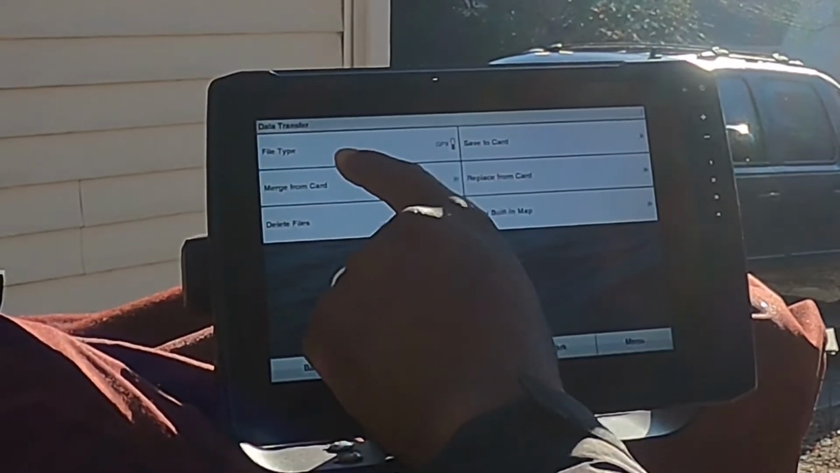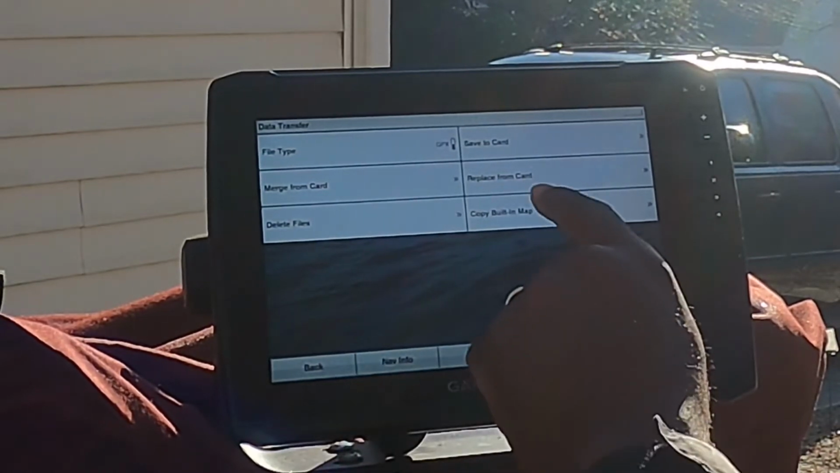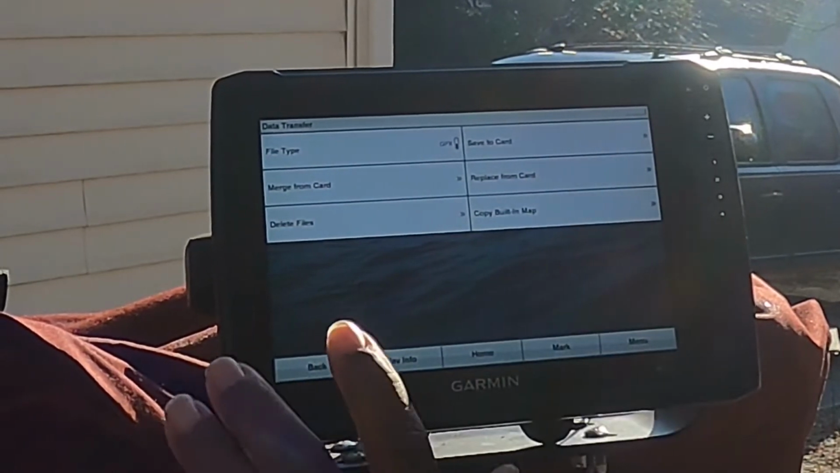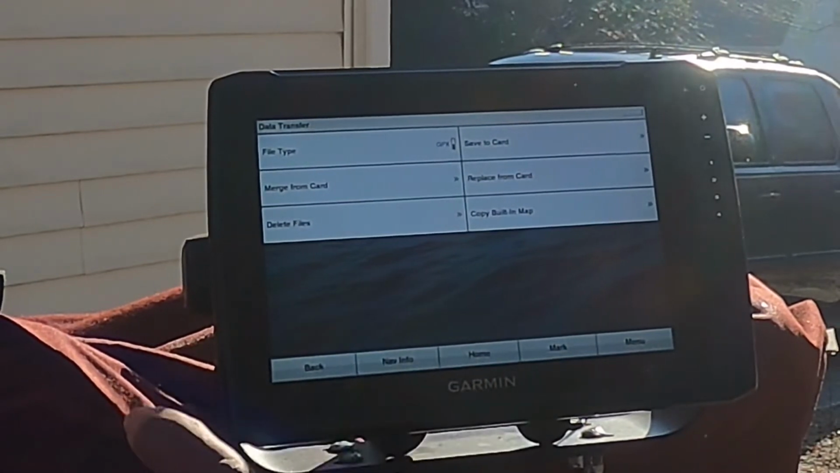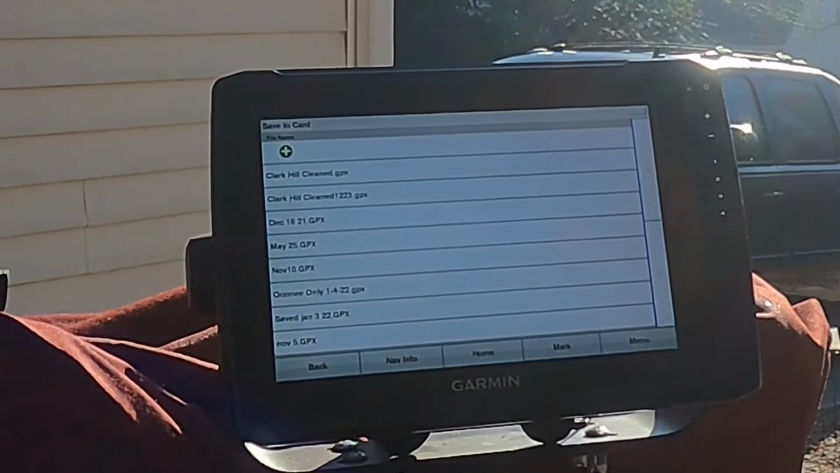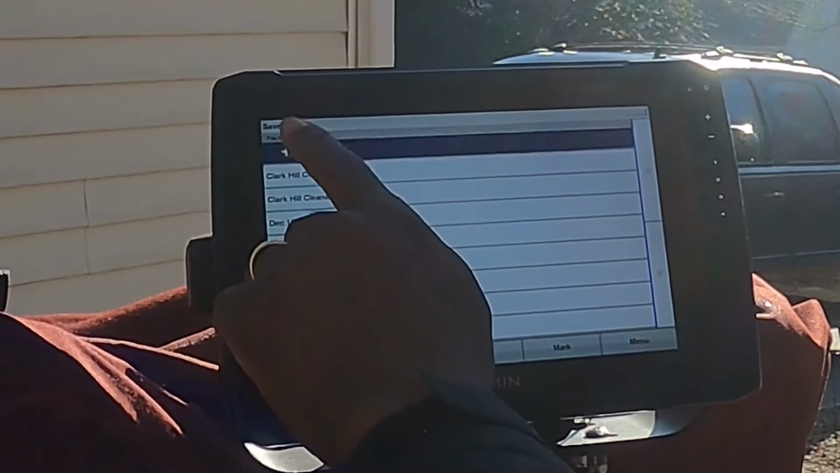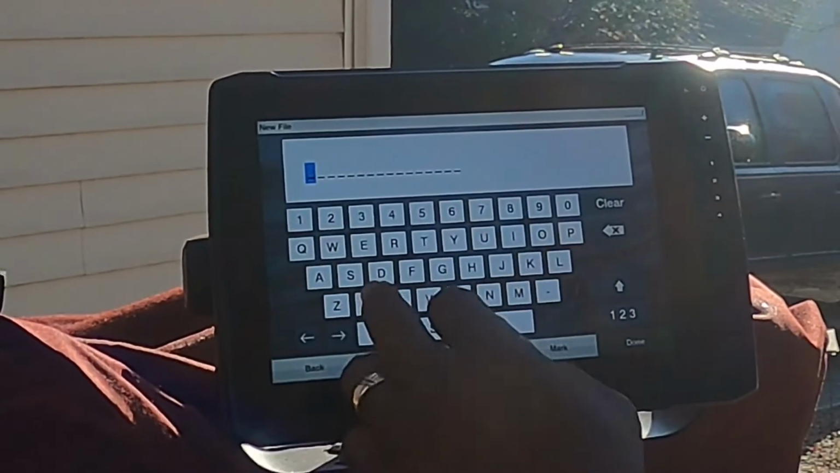So you see you've got file type, merge from card, delete files, copy built-in map, replace from card. That's a big deal because I'm going to put stuff back on. And I'm going to save it to the card, and I've got things that I've already saved. So I'm going to just go ahead and hit the plus sign to save, and I'm going to name it whatever I want to name it.